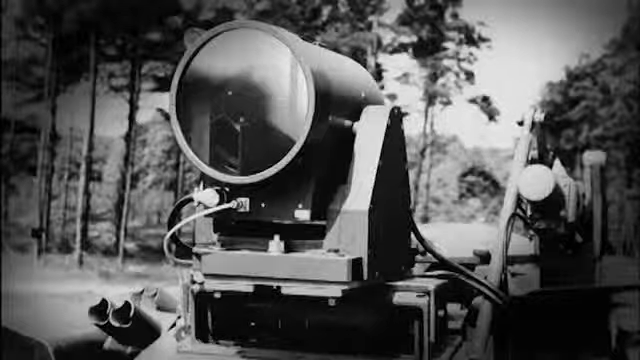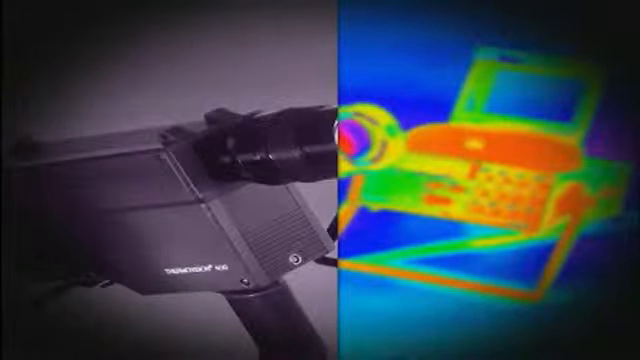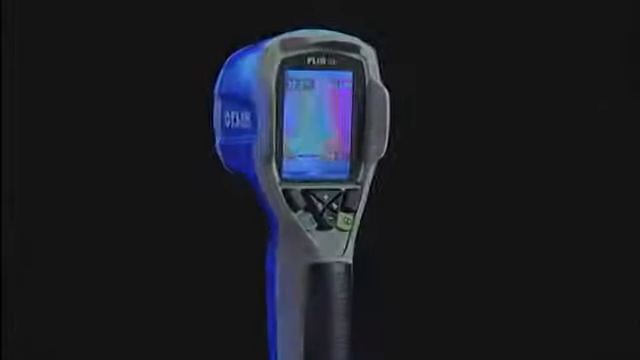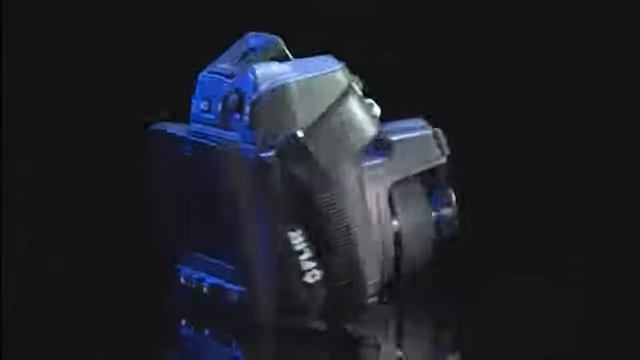The first thermal imaging camera for military purposes was developed in 1958 by AGA Bofors in Sweden. In 1965, the first unit for industrial use was sold. In the same year, a commercial scanner was brought to market too. Today, FLIR Systems develops and markets the most sophisticated thermal imaging cameras with uncooled and cooled detectors.